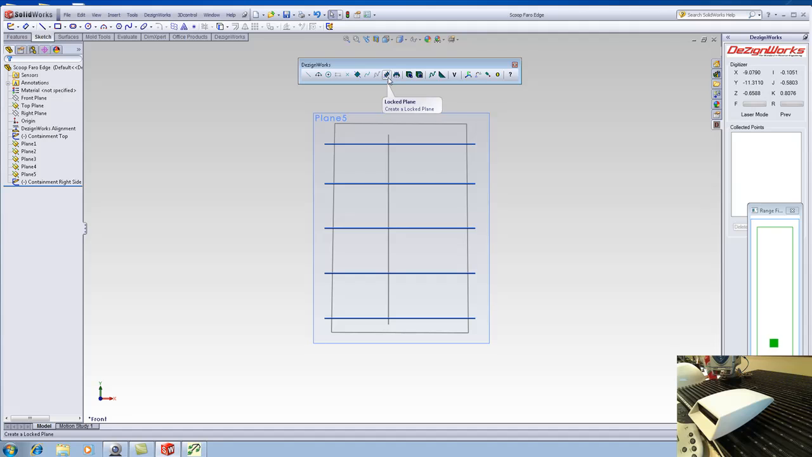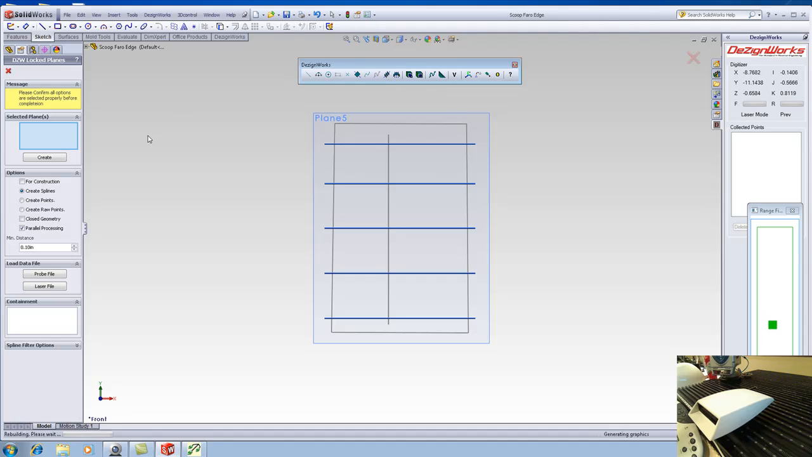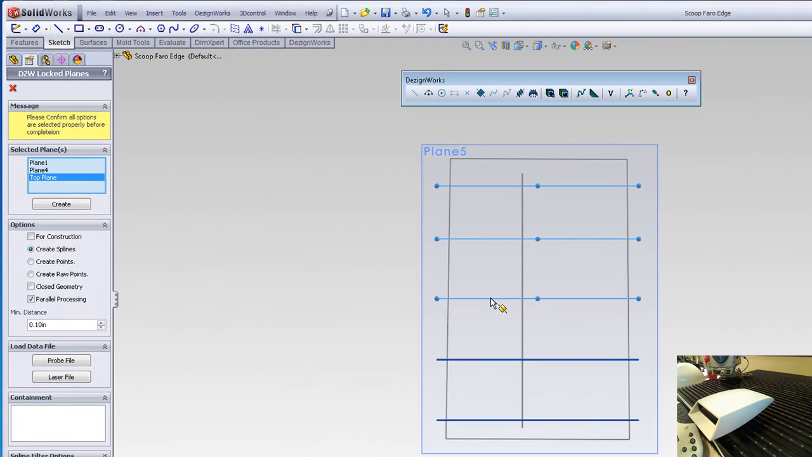select one command. Again, DSM is interfaced directly inside of SolidWorks, the world's first integrated laser scanning for SolidWorks. So I'm going to select the lock plane tool. And I have lots of features I can select from. I'm going to pick a few planes. You can pick 1 or 100, doesn't matter.